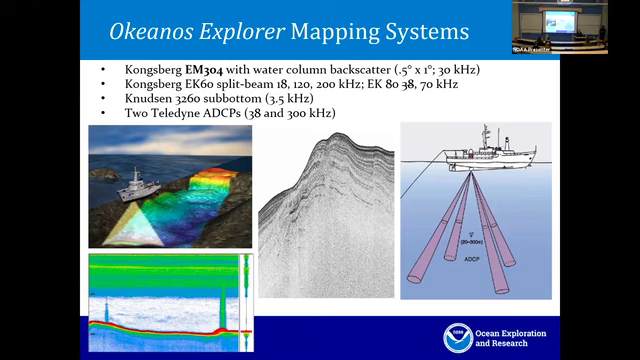We also have a Knudsen 3260 sub-bottom sonar operating at around 3.5 kilohertz. And then we have 2 Teledyne ADCPs operating at 38 and 300 kilohertz. We primarily operate those during ROV dives for situational awareness. They will not sync through our synchronization device, so they step on our other sonars. But in general, we try to run everything all the time because we are always exploring.